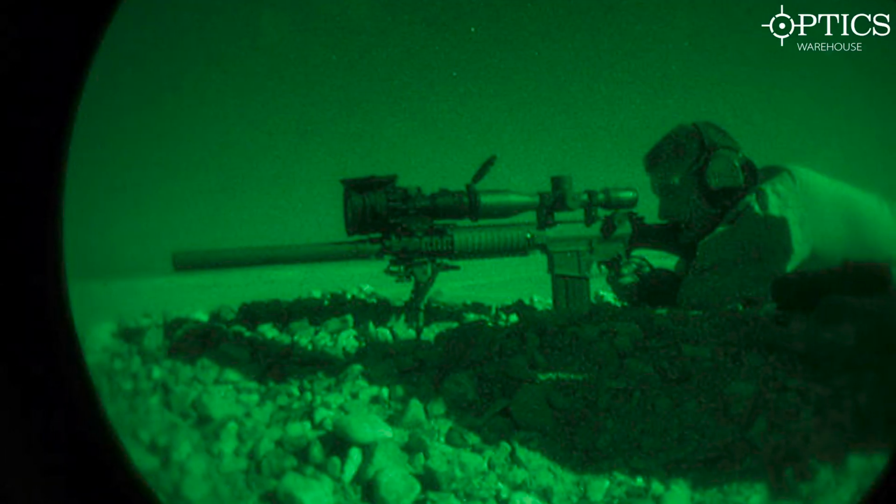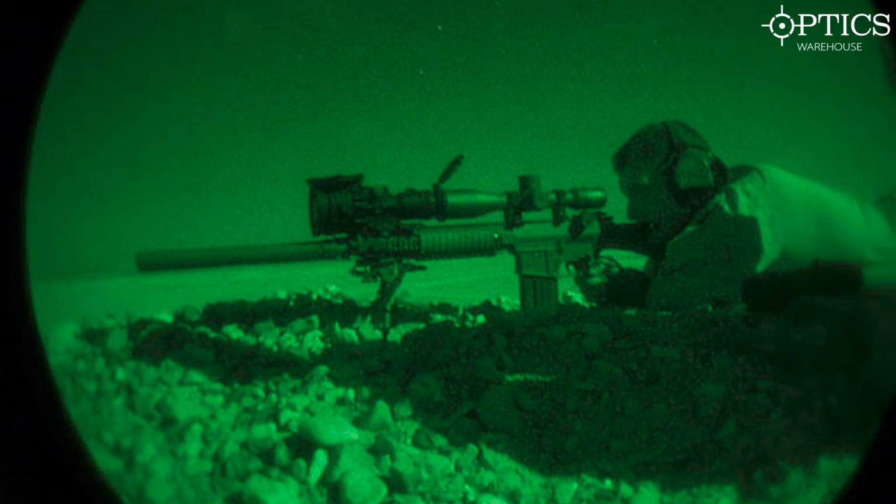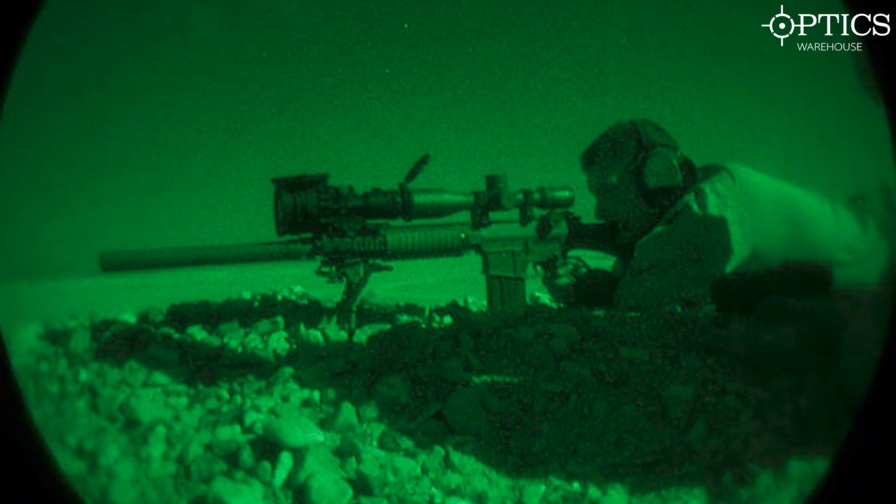So, this time of year we're looking at the weather changing, particularly the seasons drawing in and the light changing. So it's a very good opportunity to move on and discuss night fighting, in this case the night ability of optics, particularly night vision and thermal. Of course, in the military this is a very important aspect, night fighting, particularly in the sniper world. Where the sniper dominates by daytime, he struggles at night. Sometimes the distance by day can be halved at night.